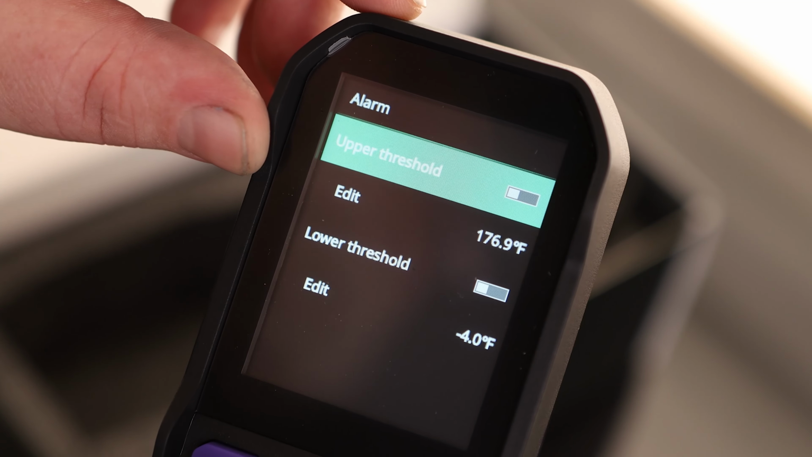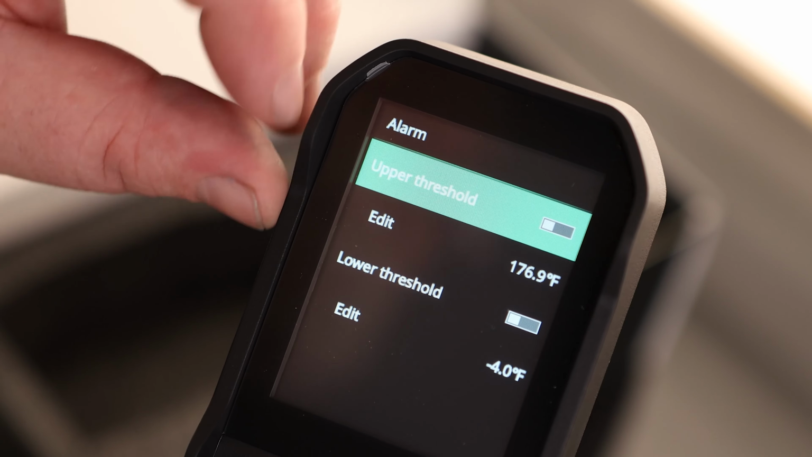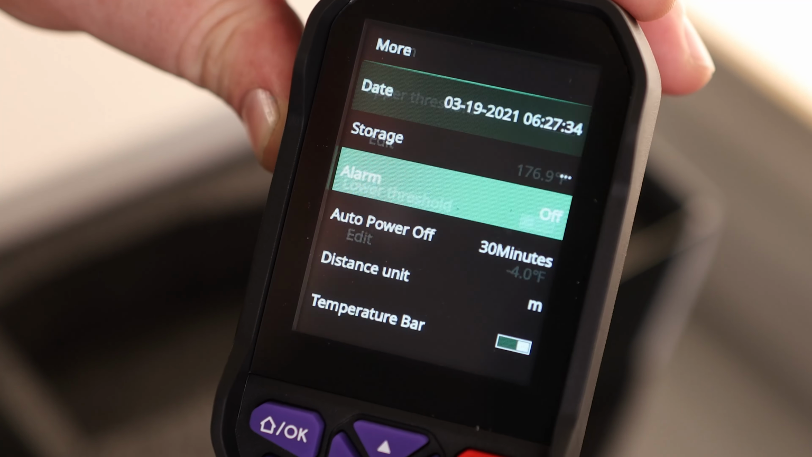We have an alarm. So this is nice. So what that's for is in the event that anything ever gets too hot, it will actually set off an alarm. So that's really where you would use the 1/4-20. You'd set this in front of something. If it gets too hot, it will alarm and let you know. So very handy having that.